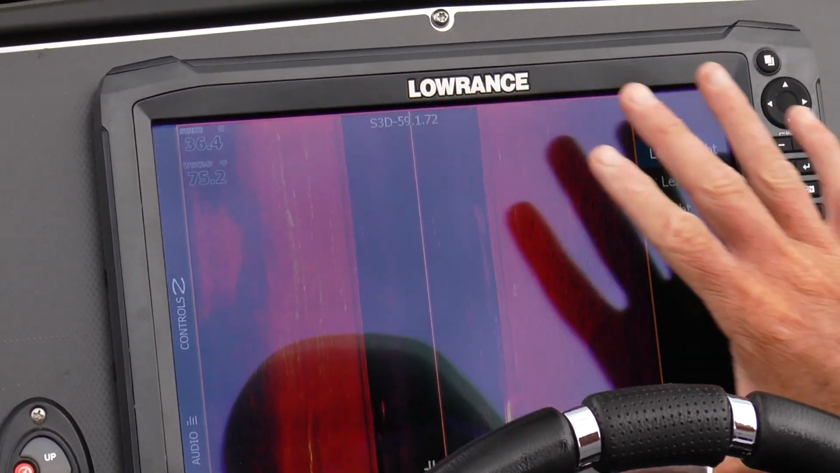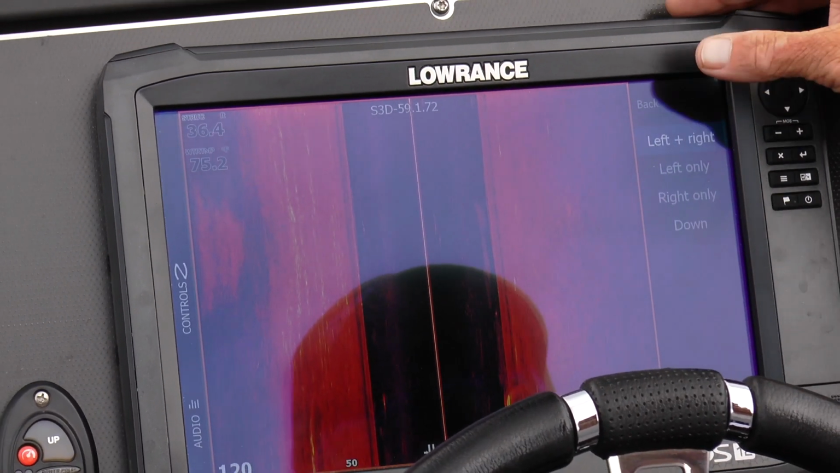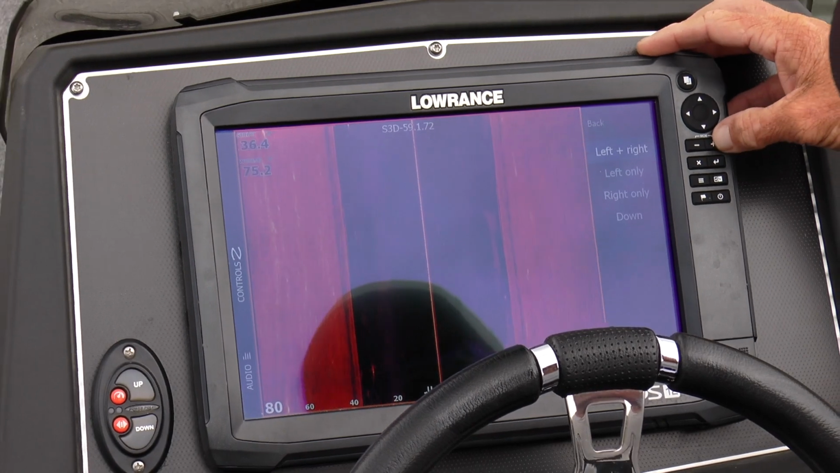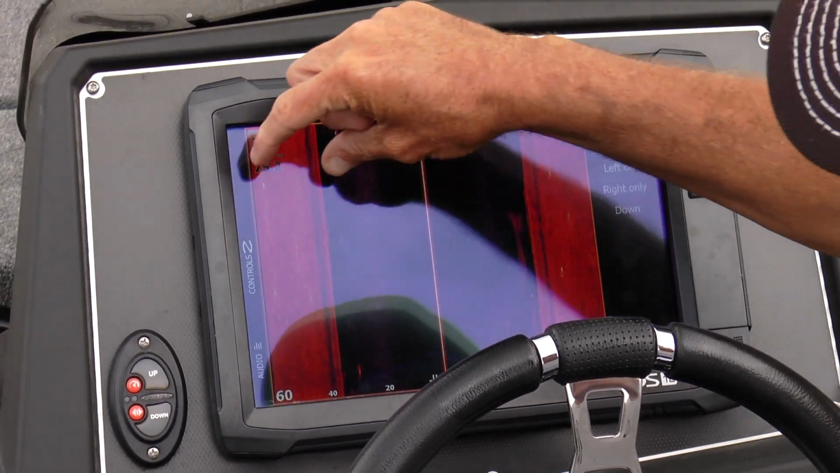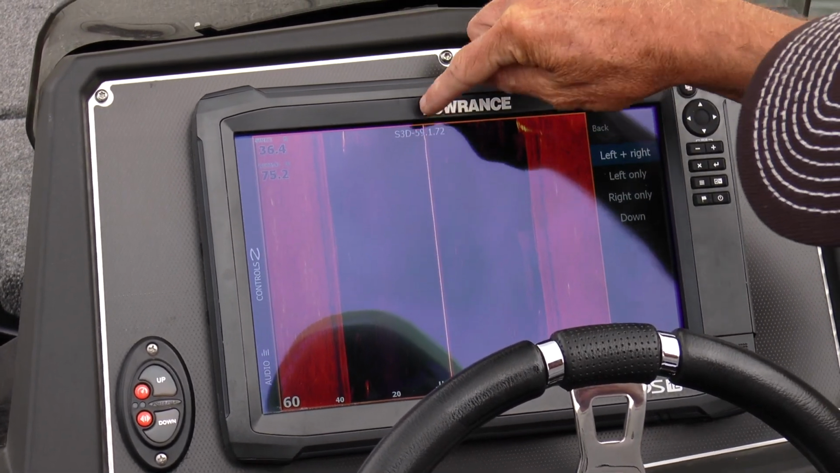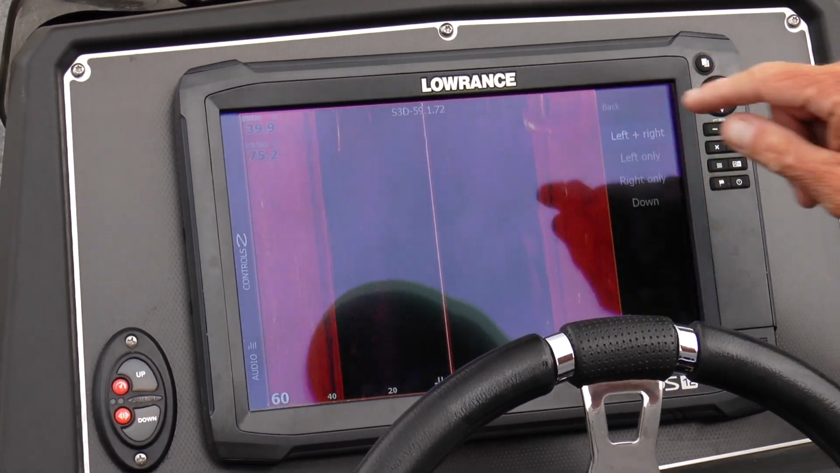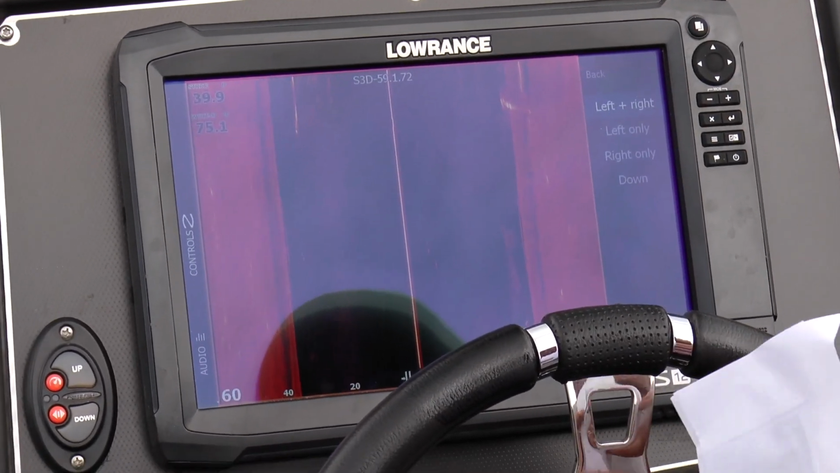Now, a lot of people struggle with this image and they're like, well, what am I looking at here? And I'm going to zoom this in a little bit. And so the bottom is here, this is the boat. Here comes the boat swung around again, and here comes that thing right here again that I was telling you about. Now, here's what you're actually looking at.